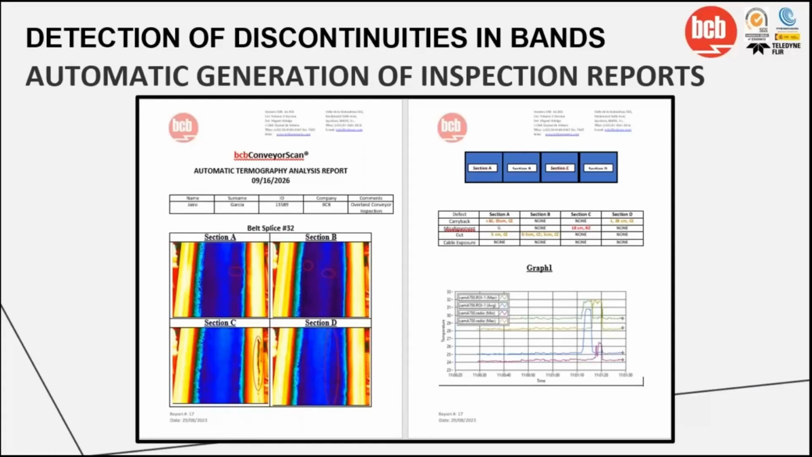It's very important to leave this analytical task to the system, which gives the result automatically. Why? Well, since inspections sometimes cover up to 70 kilometers, imagine all this information in the hands of an inspector. It would involve many hours of work. So with this automatic system, you can do it much faster and let the workers do other work.